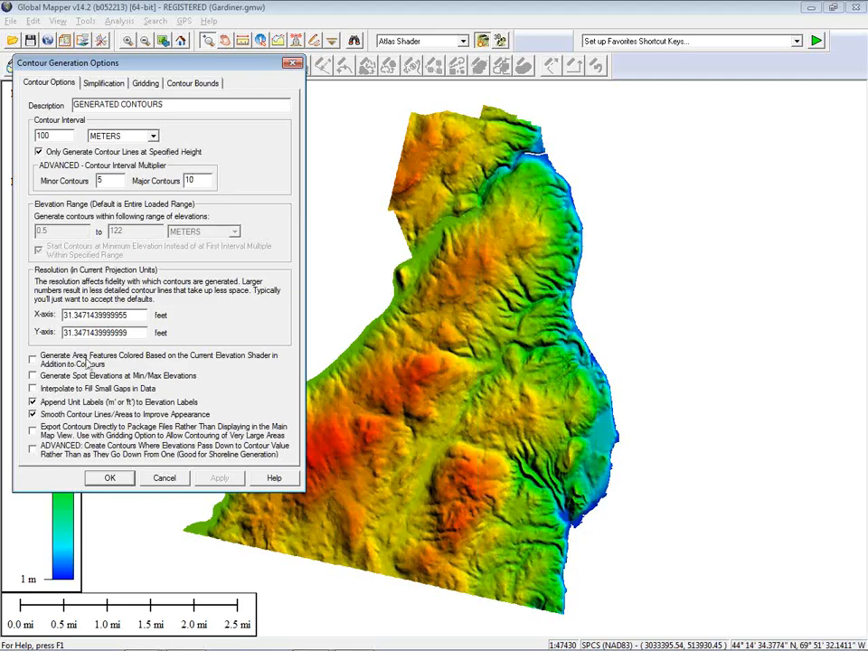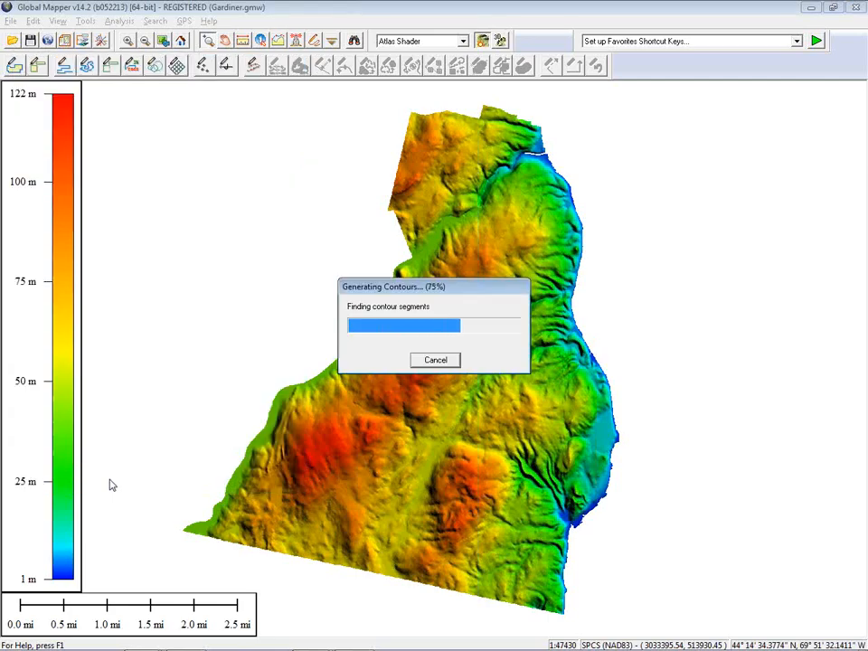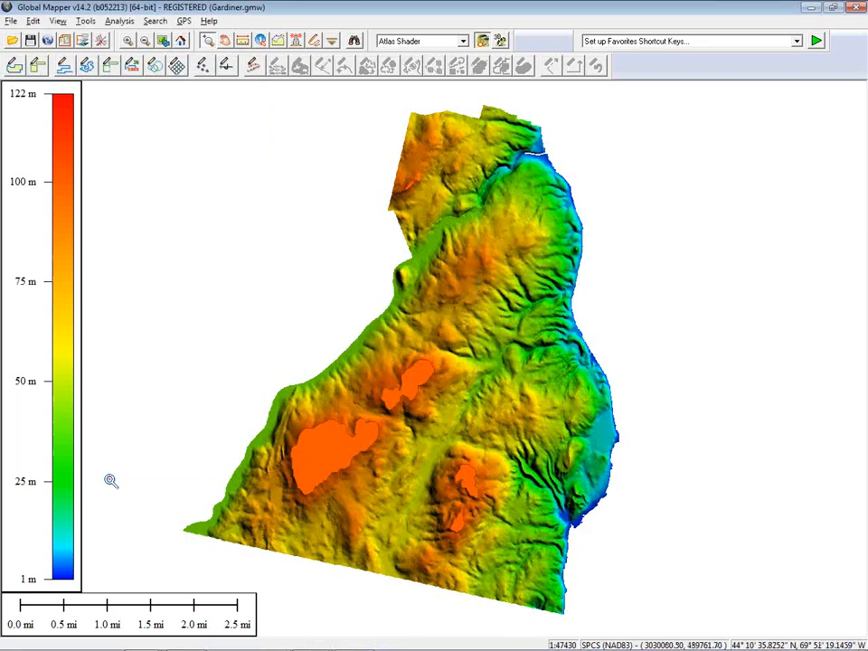I'm also going to check the box further down here, which allows me to generate area features. Instead of just a line, it's actually going to generate a polygon or an area that represents everything that's over 100 meters. So the combination of those two functions lets me create features that delineate areas that are over a certain elevation threshold. And we'll just go ahead and click OK for the entire balance. And you'll see on the screen the vector features representing those areas that are over 100 meters.